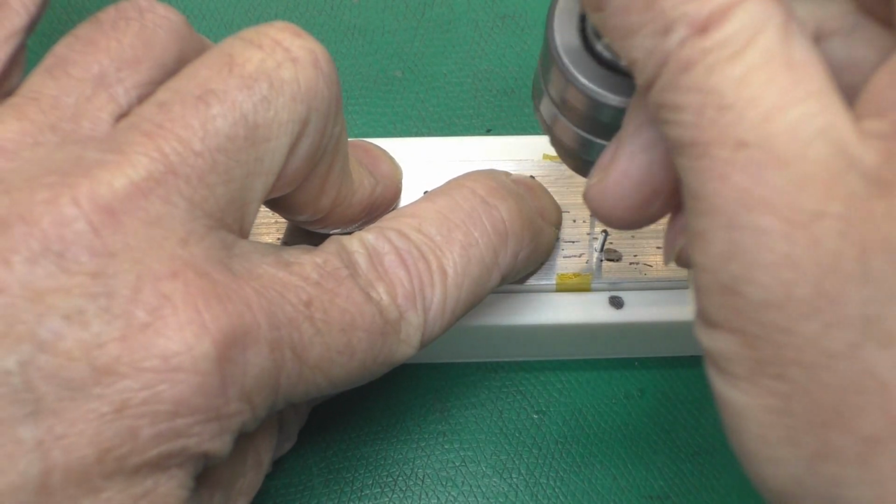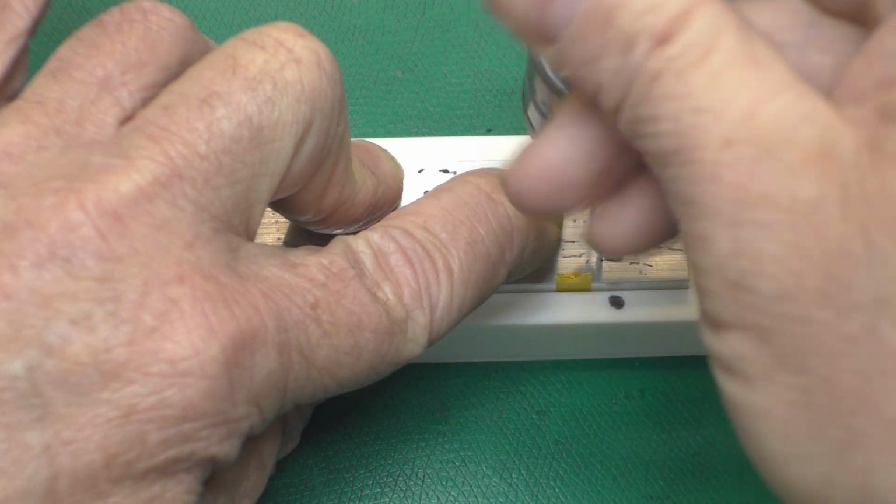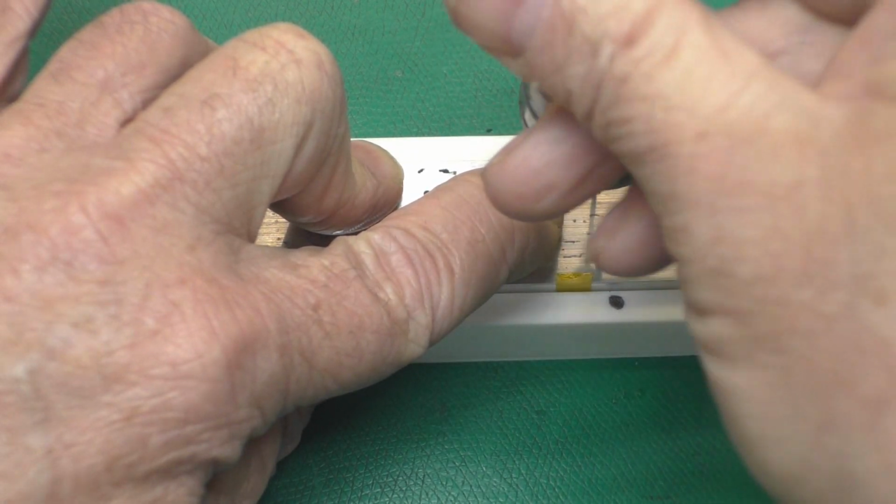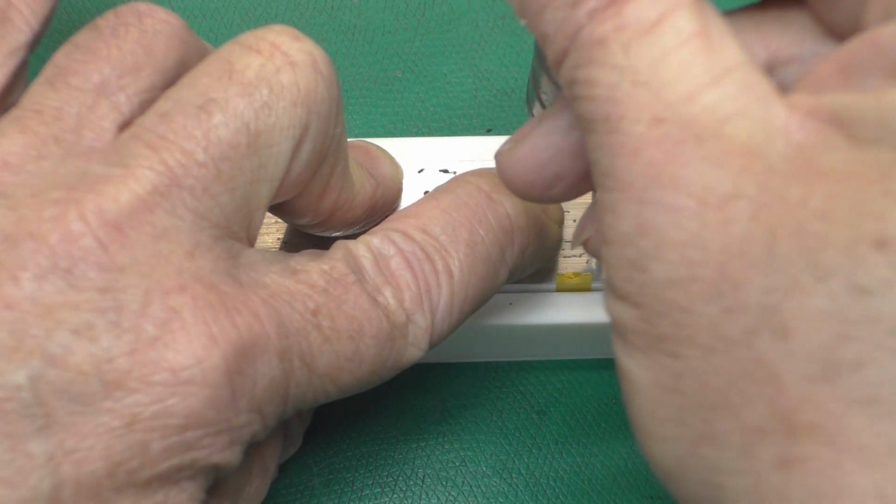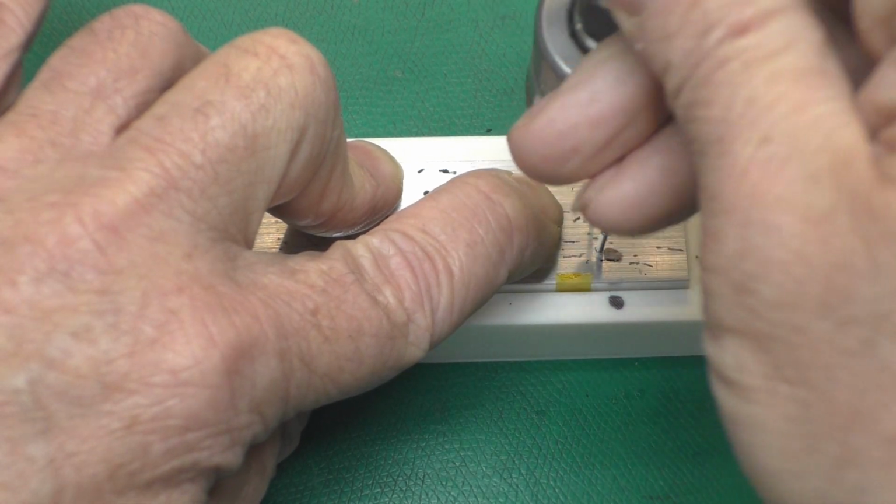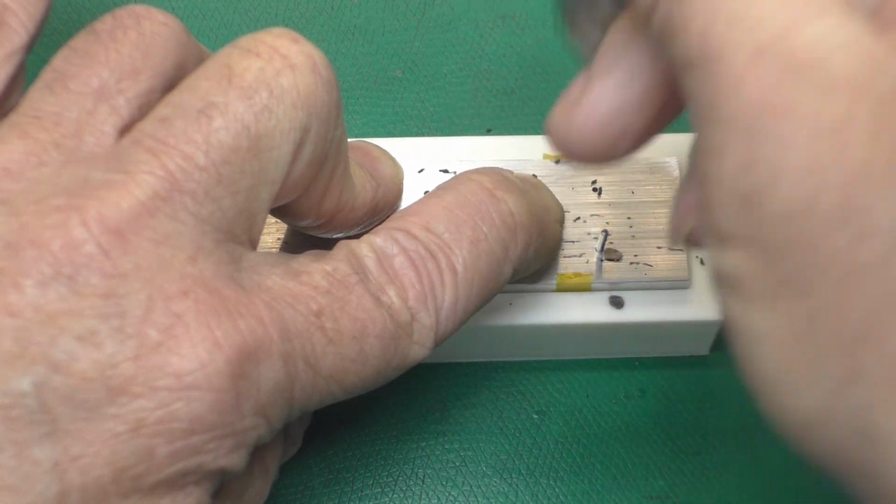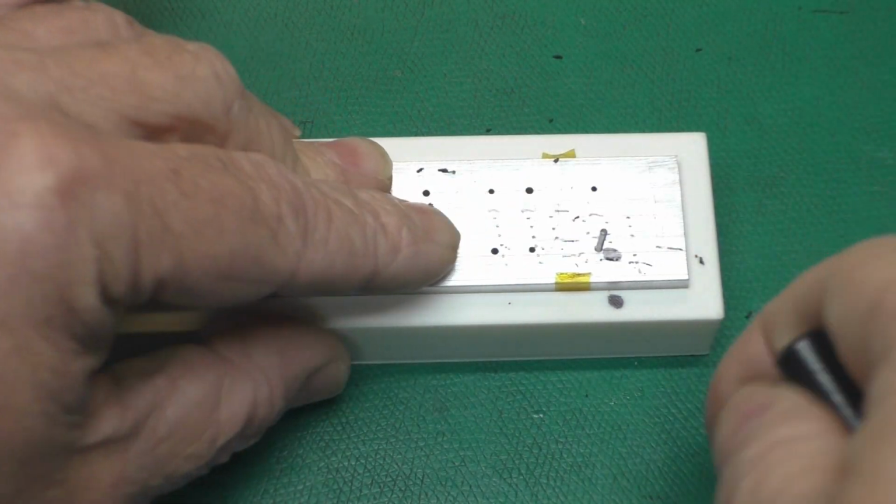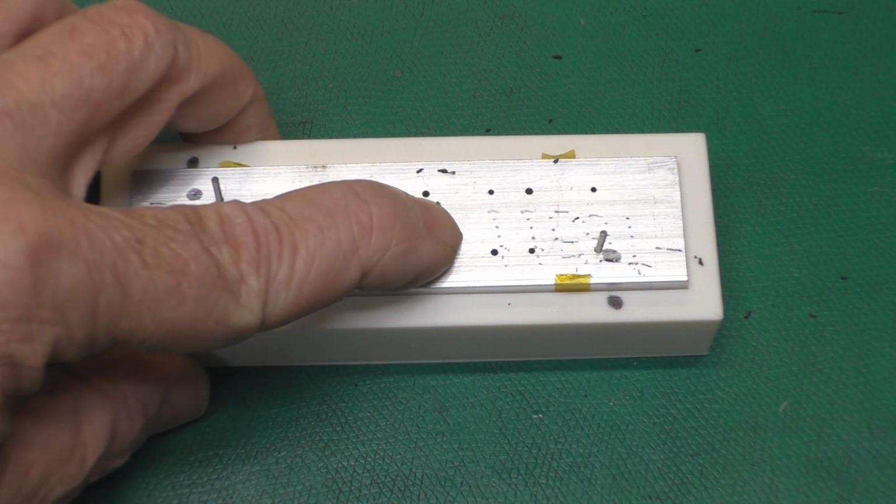What would have been ideal is if I would have marked with some tape on this drill bit when I got far enough through. Didn't think of that though. There. That got a lot easier all of a sudden, so that's through. So now I've got 7 more of those to drill out like that, and then we'll move on to the next step.